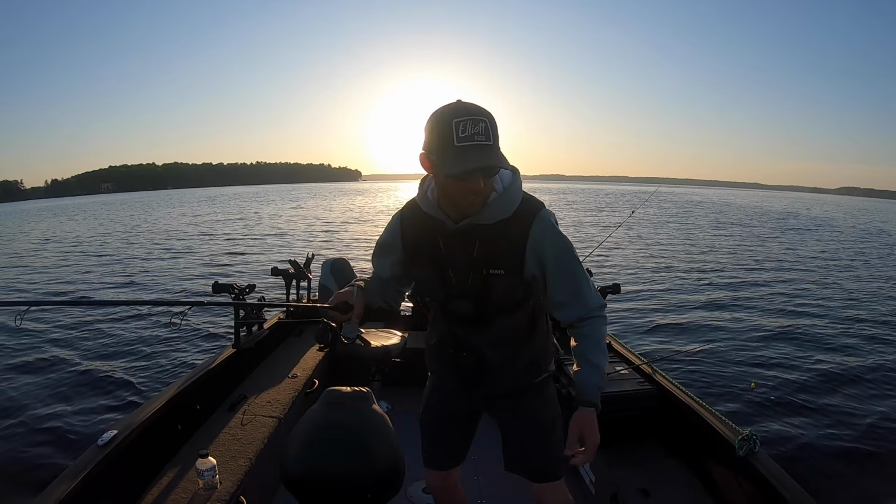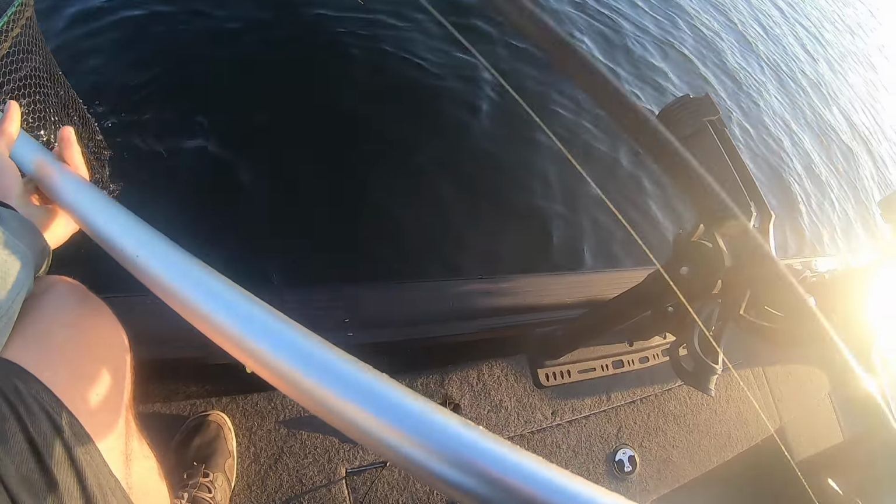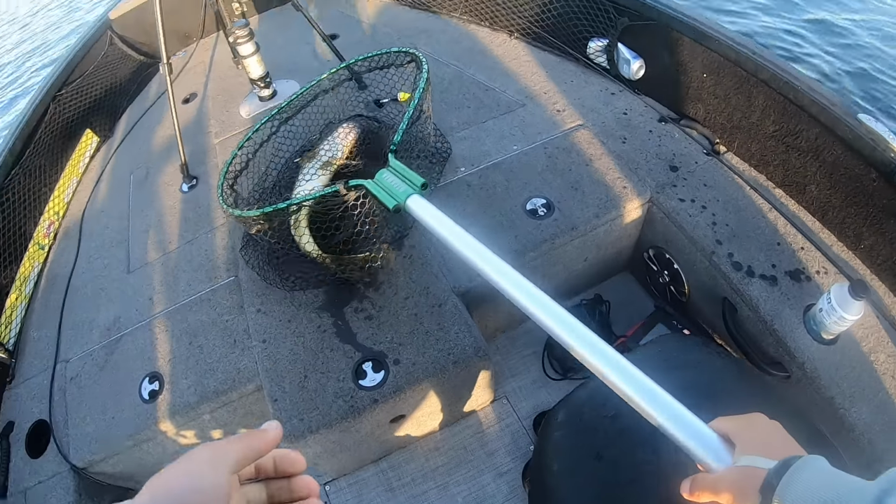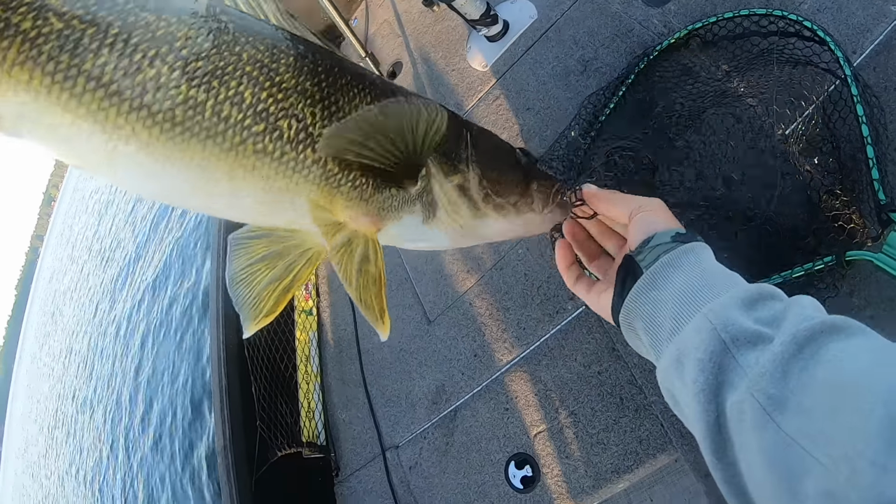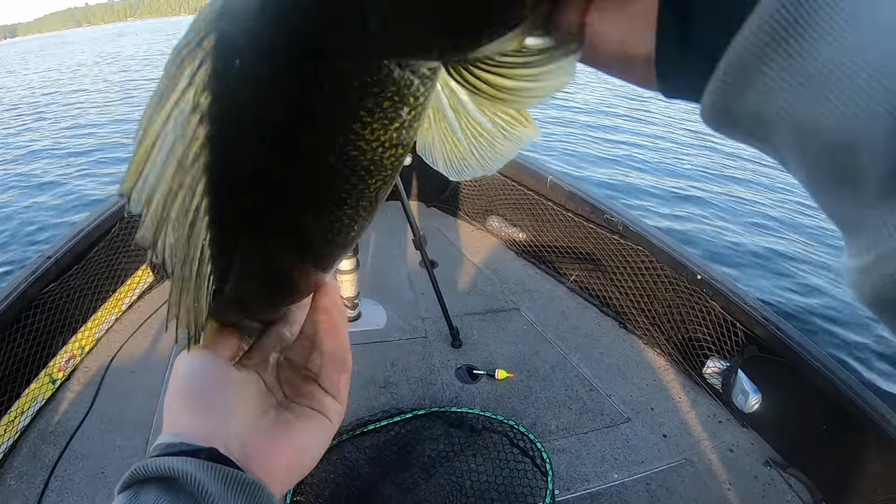I'm going to net this one because this is just a cone. About a 24, 25. Oh yeah. That is the way you start the morning right there. Too awesome. On a lot of these super hot, scorcher early summer days, the best thing you can do is be the first guy at the launch and the last guy to leave, but it's a long day when you start there.